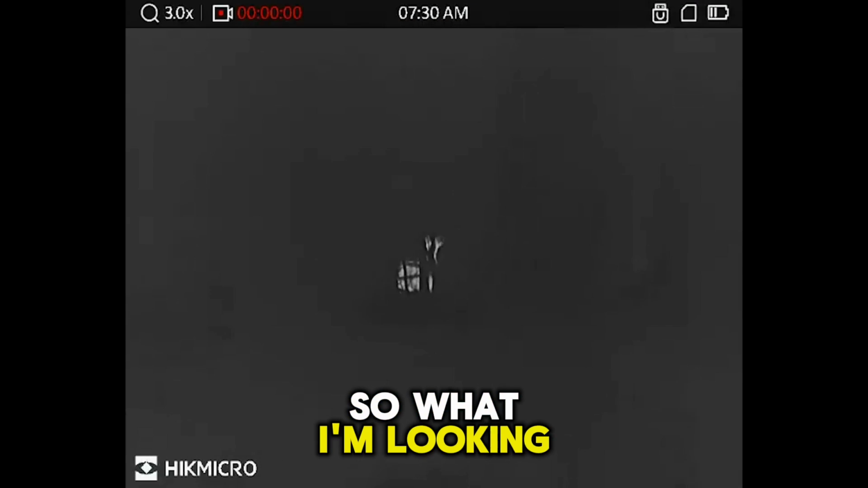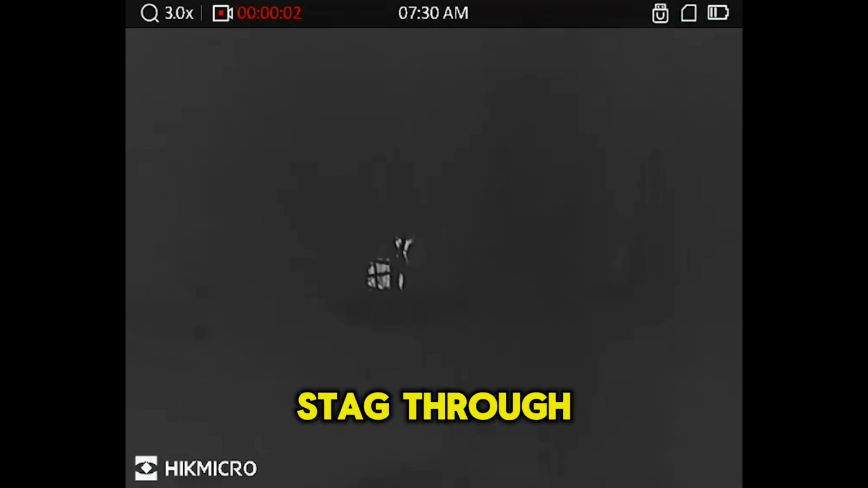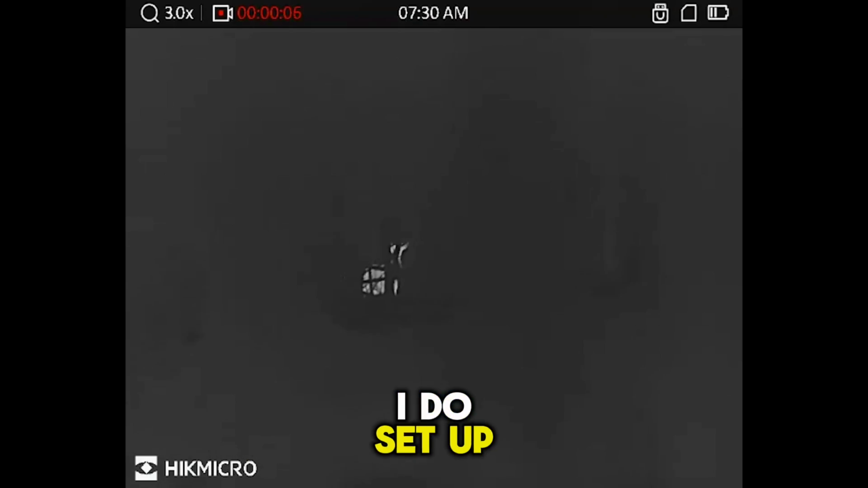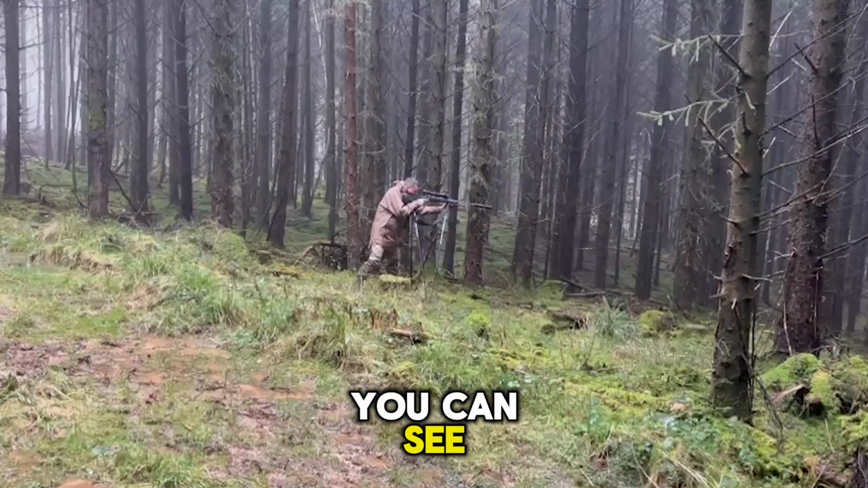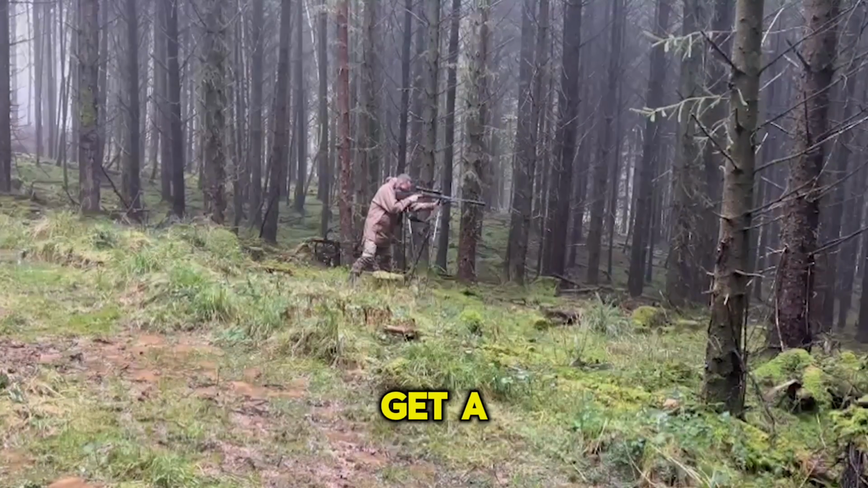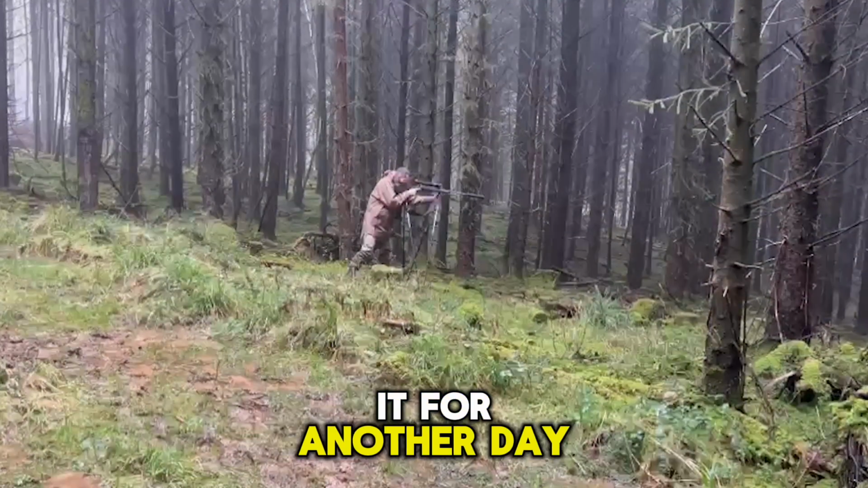So what I'm looking at here is a stag through the trees, and it's slightly obscured. I do set up the rifle, as you can see, but I'm just not 100% confident that I'm going to get a clear shot, so I just leave it for another day.